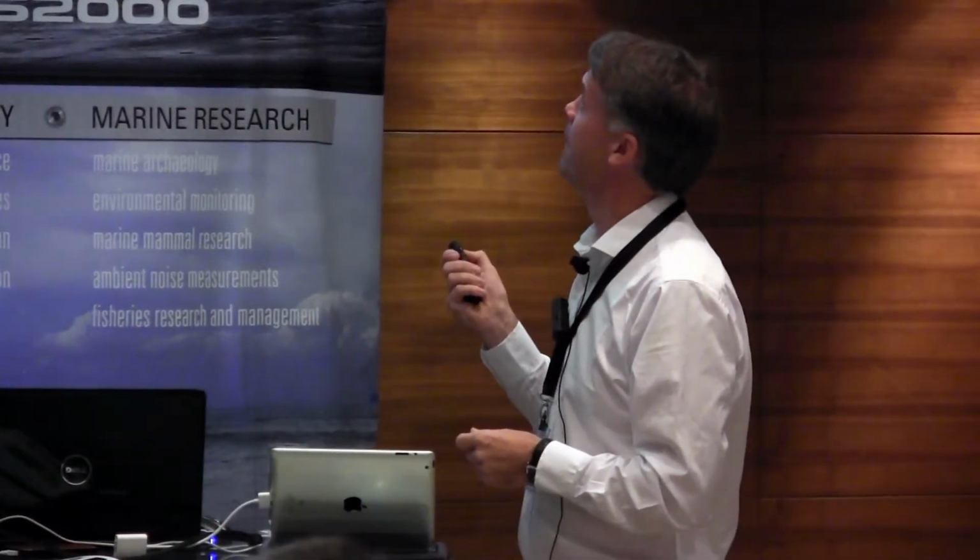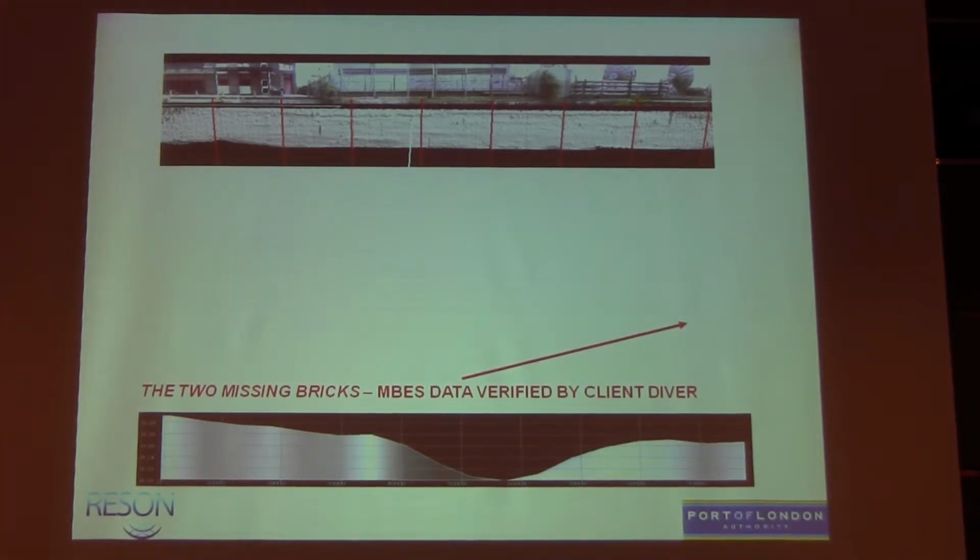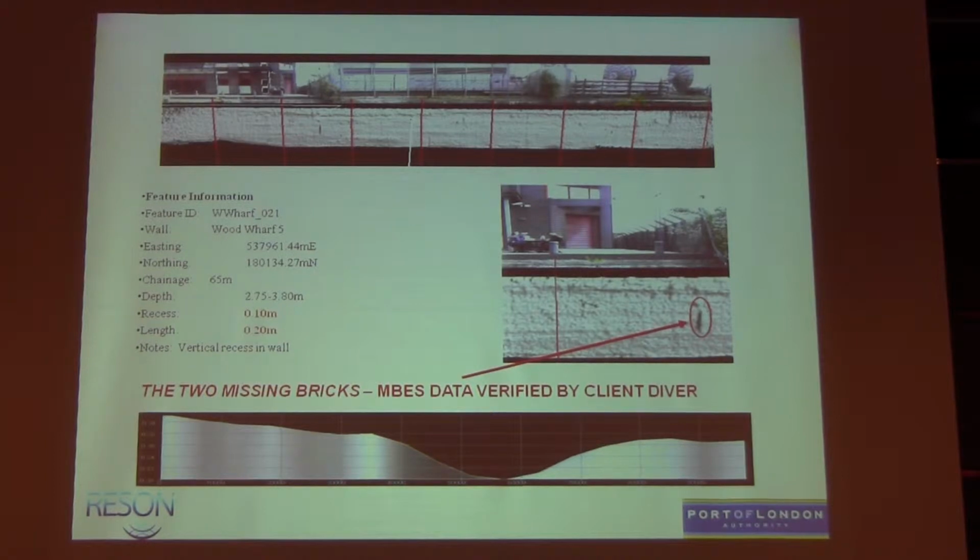And as for whether the salesman said it could be done, working with Net Survey in Canary Wharf, we surveyed 2 kilometers of dock wall. The contractor put his own diving engineer in to qualify our reported data, which we had 4 weeks to deliver before they did any diving. And then this shadow you see here ends up being 100 mil by 200 mil. So we managed to do it.